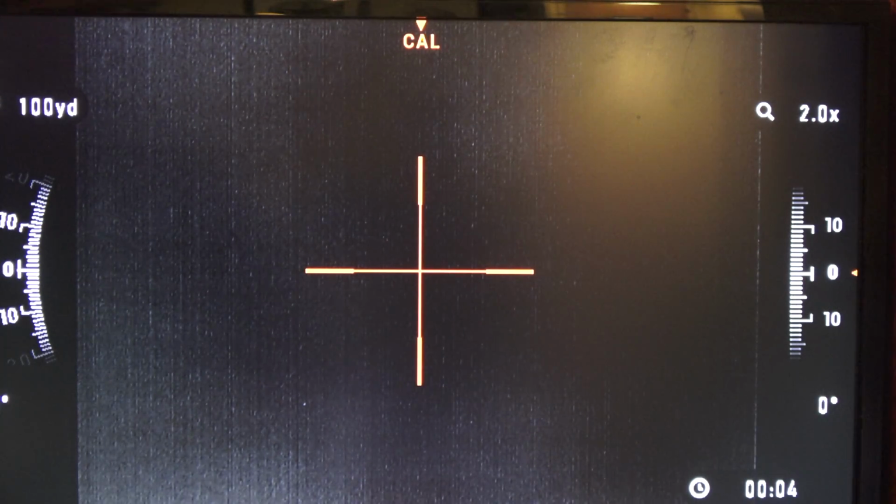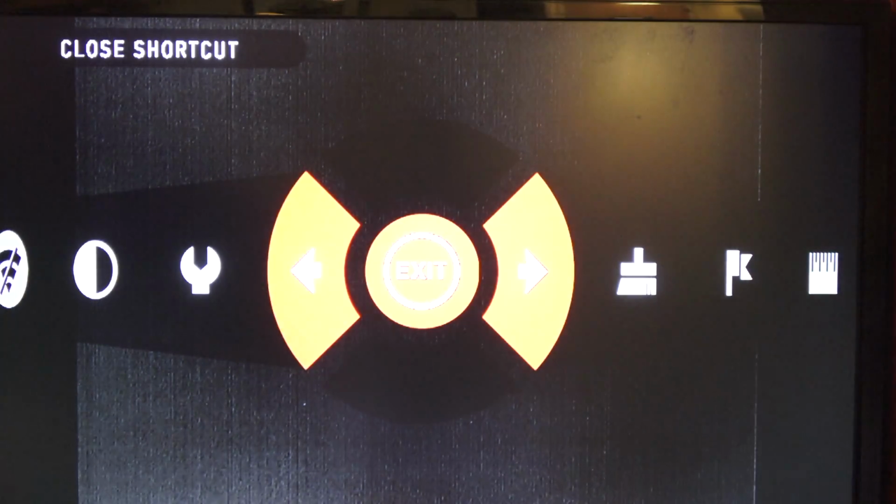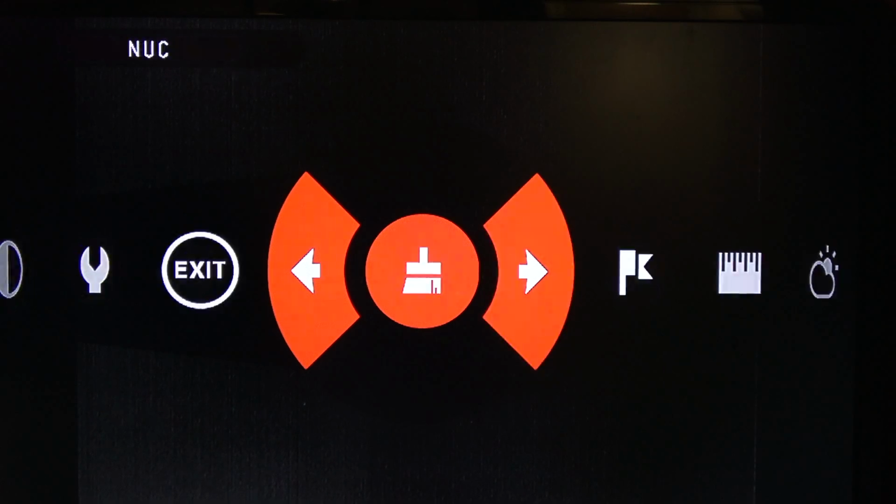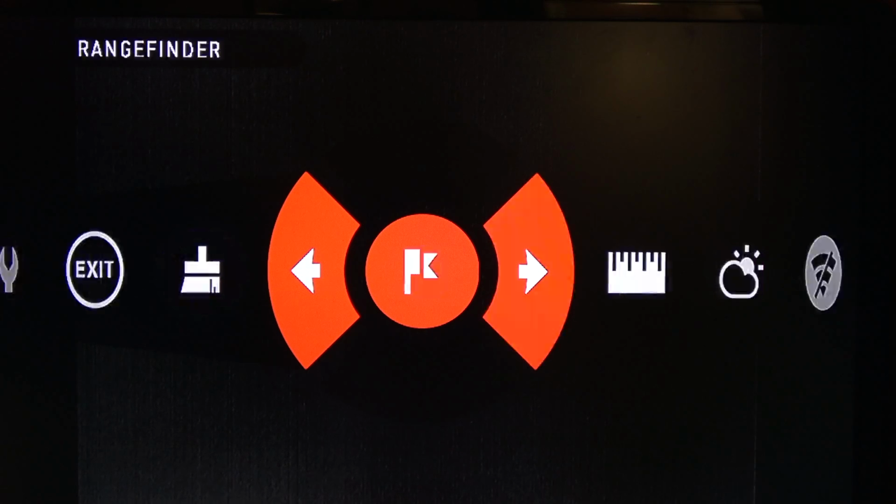All right, but anyway, let's get into the scope itself. Press the enter button in the center to get to the menu. We now know what the paintbrush is for. That's to calibrate your thermal. Go over one more. You have the range finding feature, which is a calculation-based program. So if you click on that,